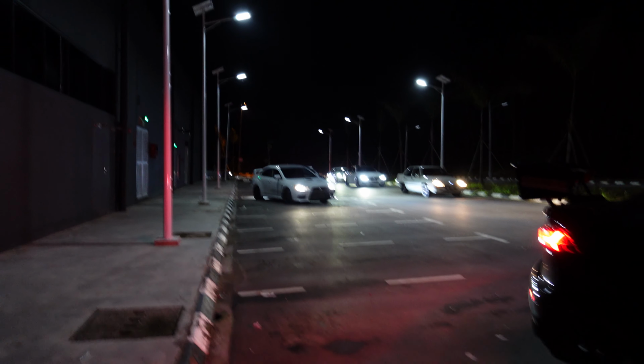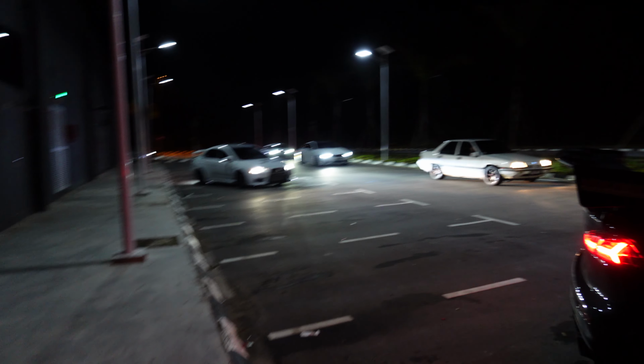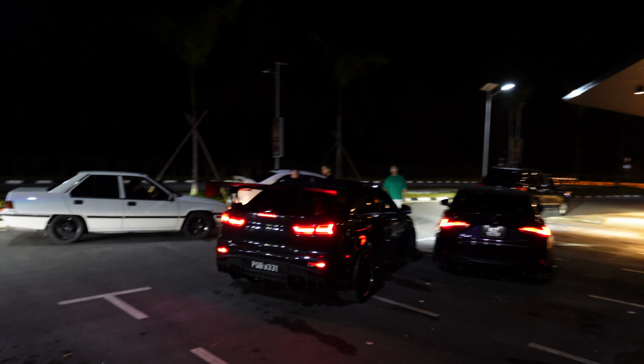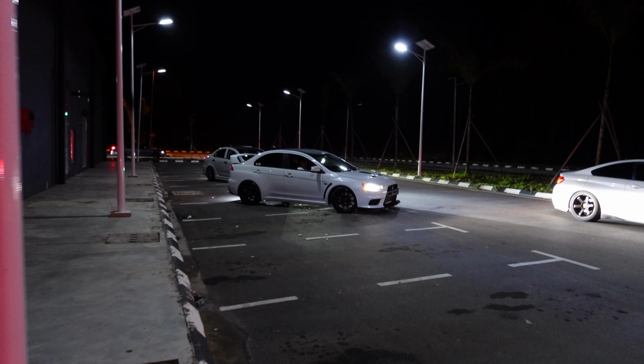Alright, so we're at the back of this supermarket here for a quick shoot. The lights I think are pretty okay. So they're now just arranging the cars for the shoot.